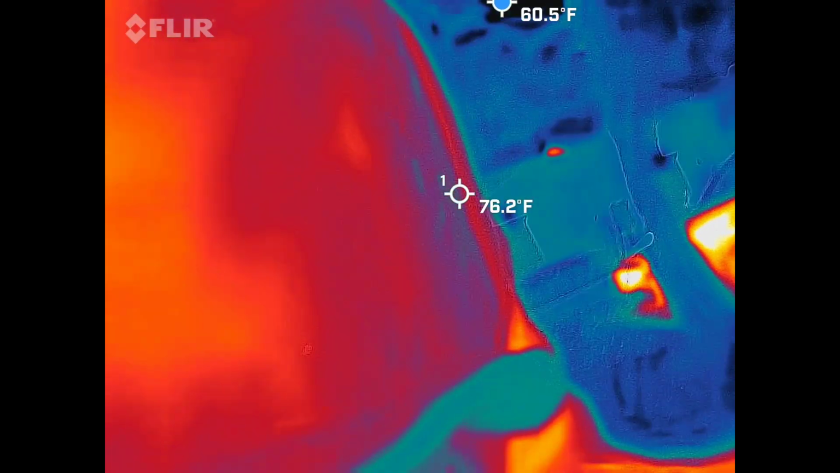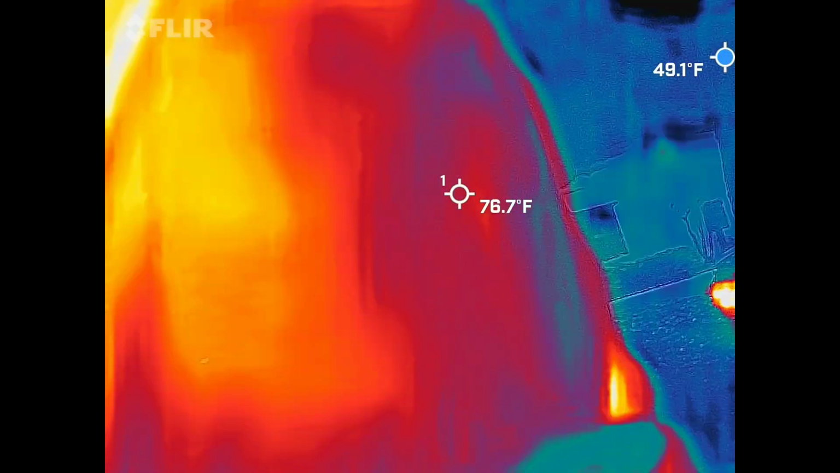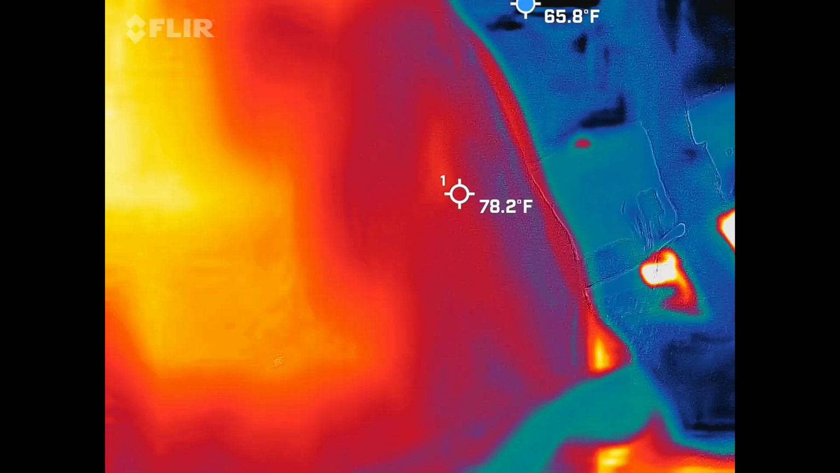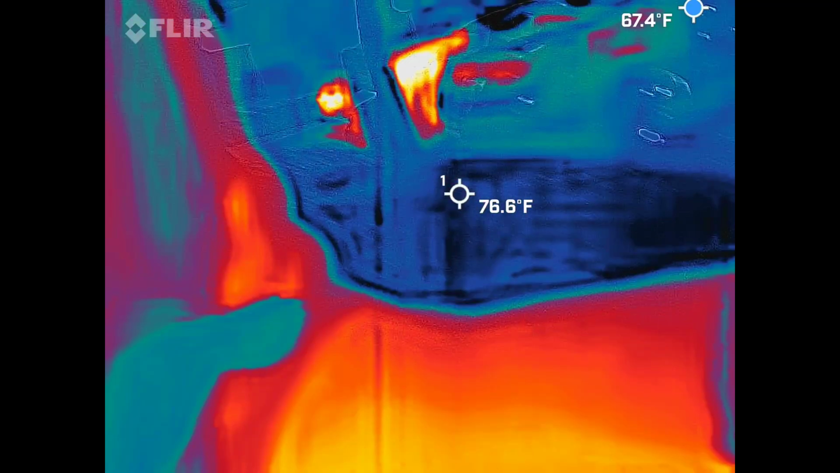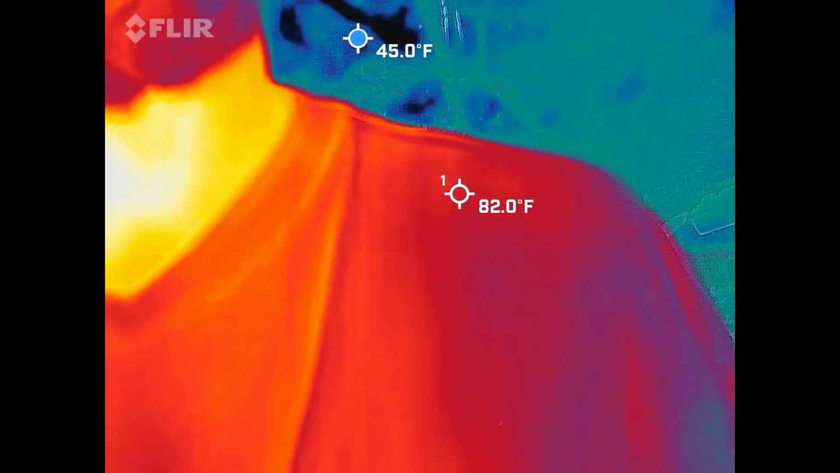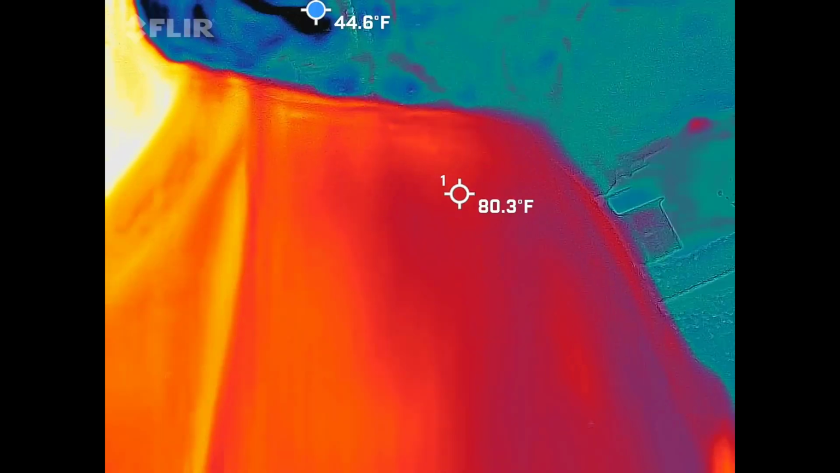Okay. So, cool thing for you. What do you think we're looking for in here? Warm, hot, or cold? Cold. Looking for cold spots again. Right now we see a lot of red. Well, that's my next point: you should be able to see me, right? So red, orange, and yellow. That means I'm the hottest thing inside the frame. That's a joke, ladies. You can laugh.